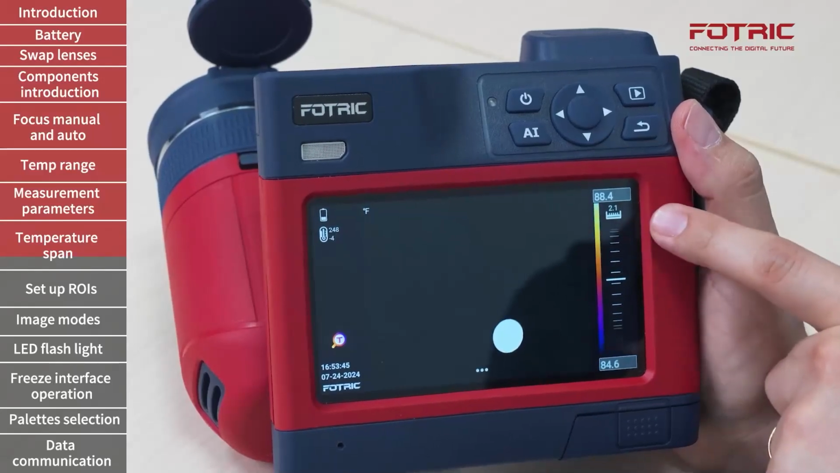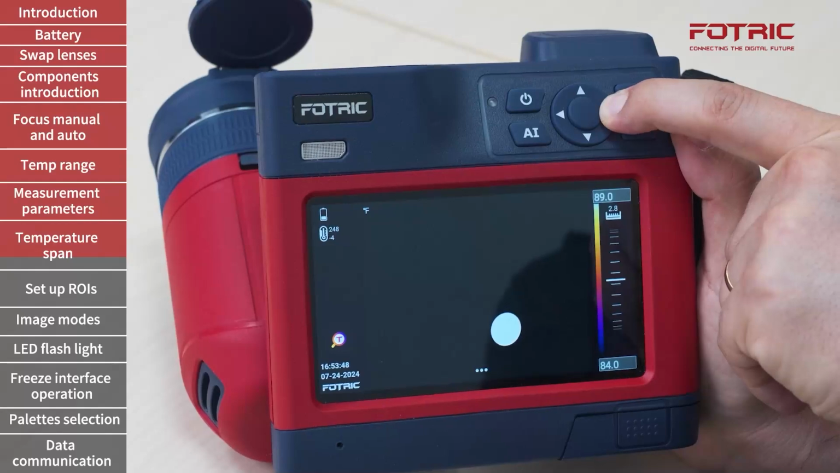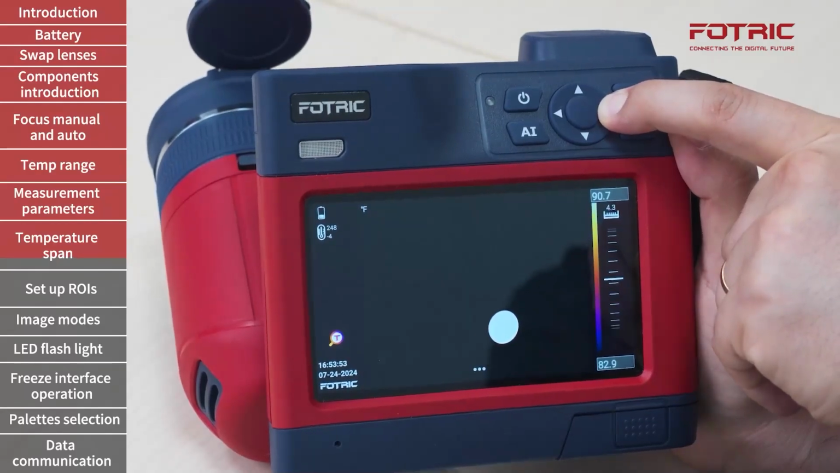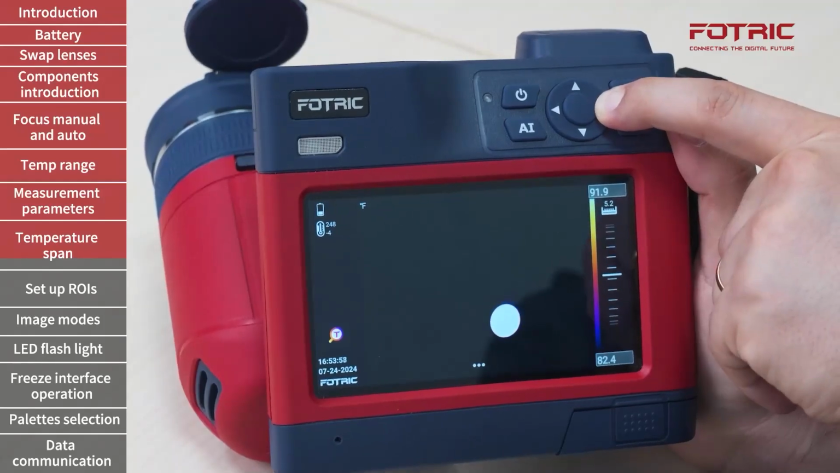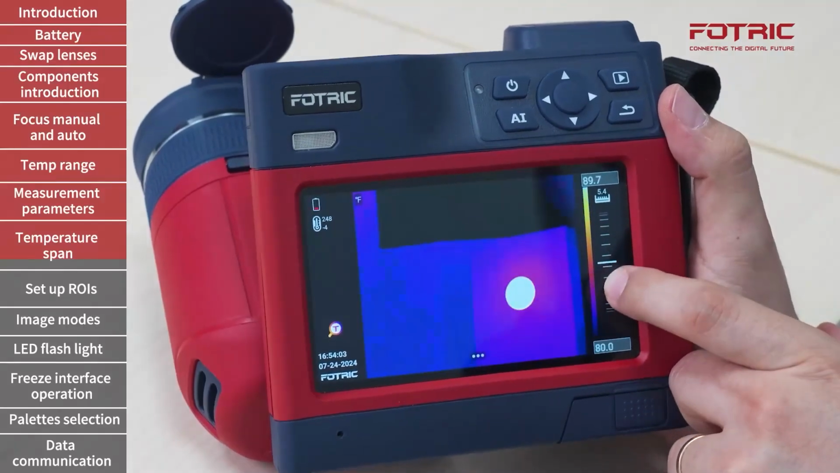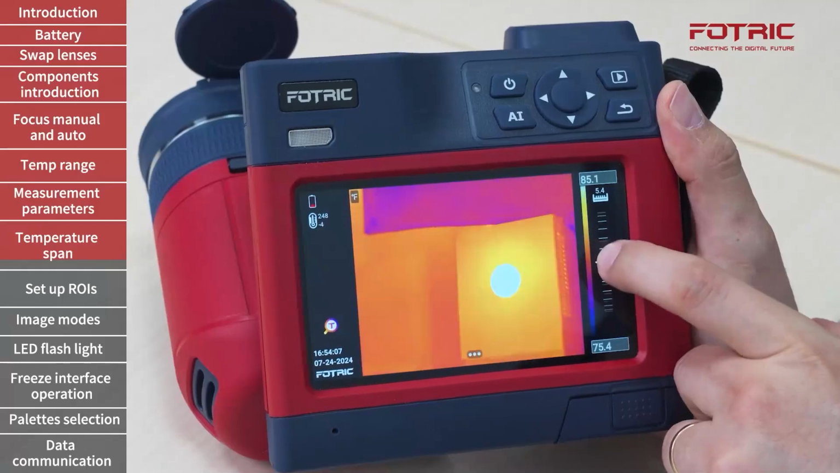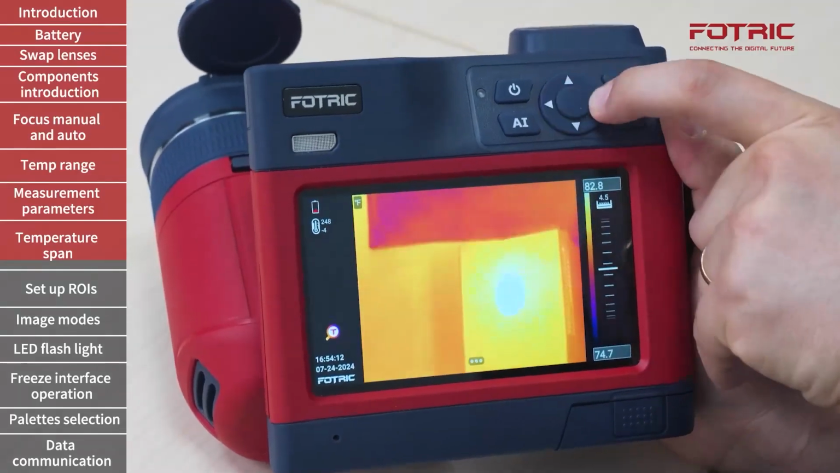There's only a 2.1 temperature span between those two. If I keep that directional key pressed, you will see how that value starts increasing. This is particularly useful when I want to see details that are hidden in low temperature differentials. Once again, I can scroll and adjust to provide additional details.